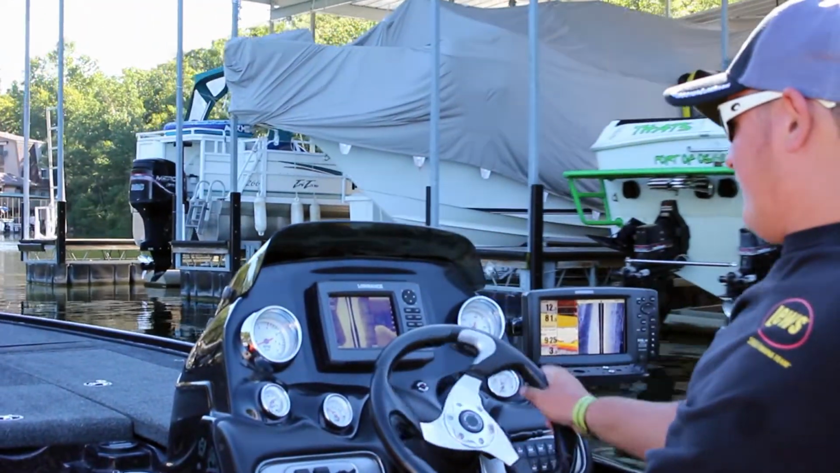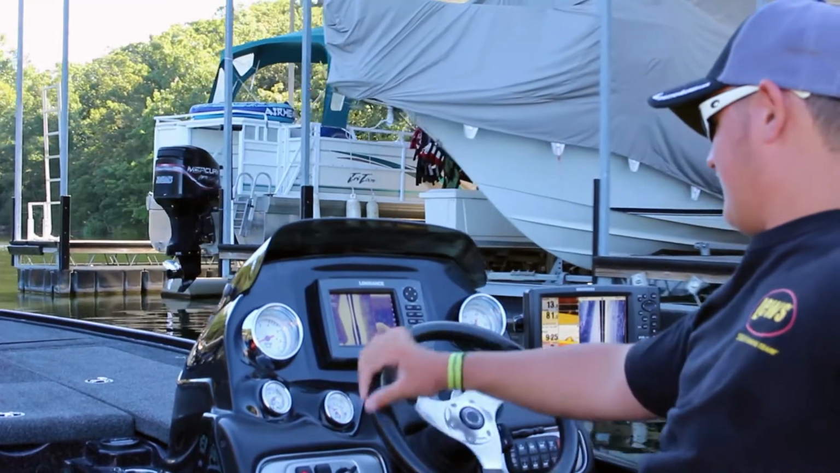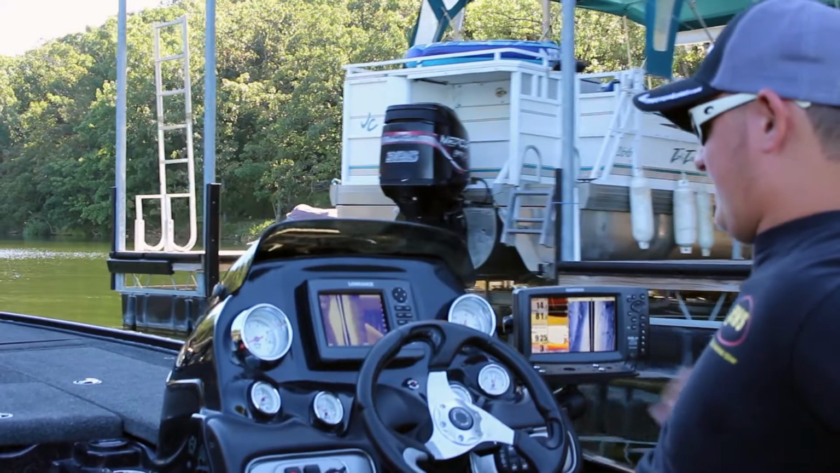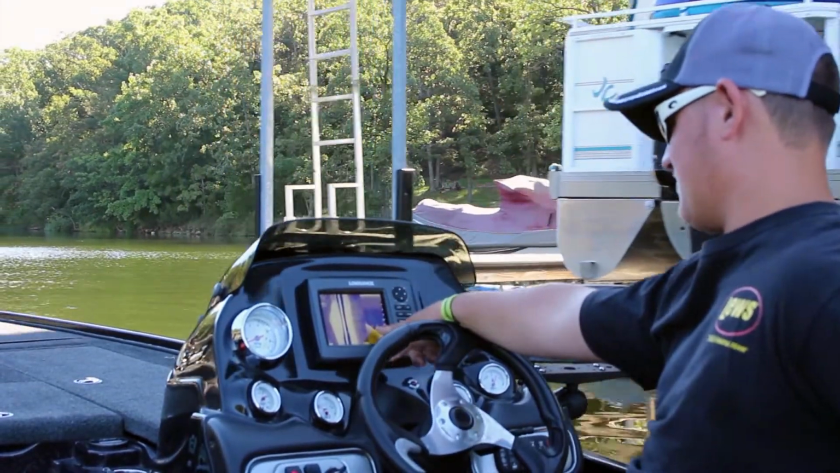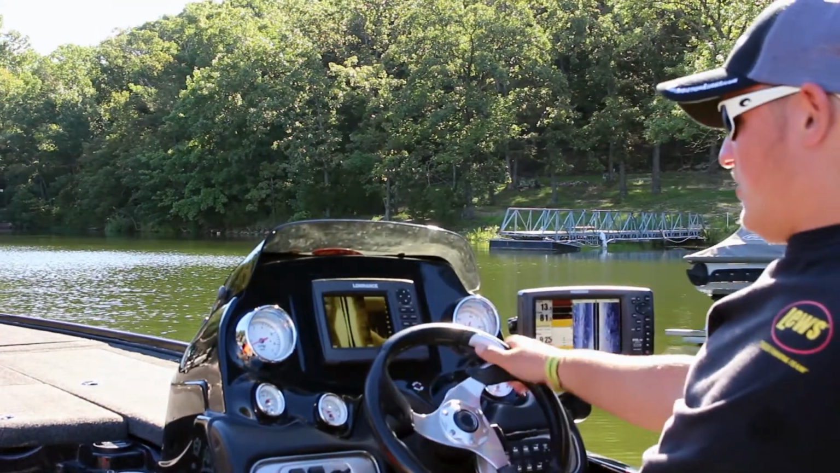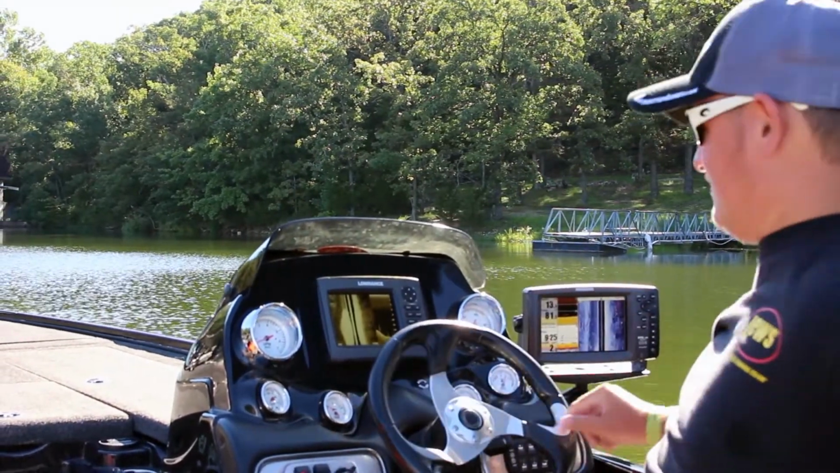So I'm idling down further. As I get in front of this dock, I see some structure down there. There's a tree there. And then there's a fish on the bottom sitting right there in front of it. And that's to the right side of the boat, but it's almost directly underneath me.